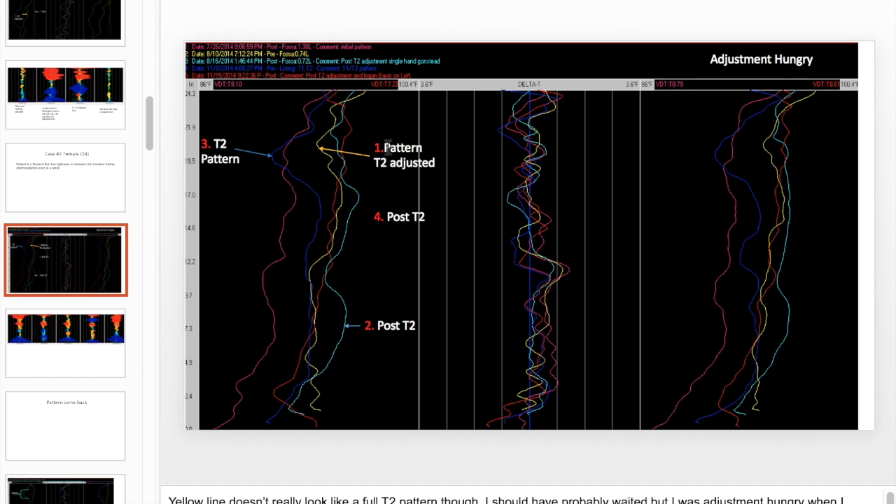That was a pattern, or at least what I considered a pattern. Not those two scans, but this was similar to another scan. So I adjusted T2. The post scan was this light blue one. So after the yellow one, this light blue one. So that was the post scan. That was post T2. And then I got this blue one here.